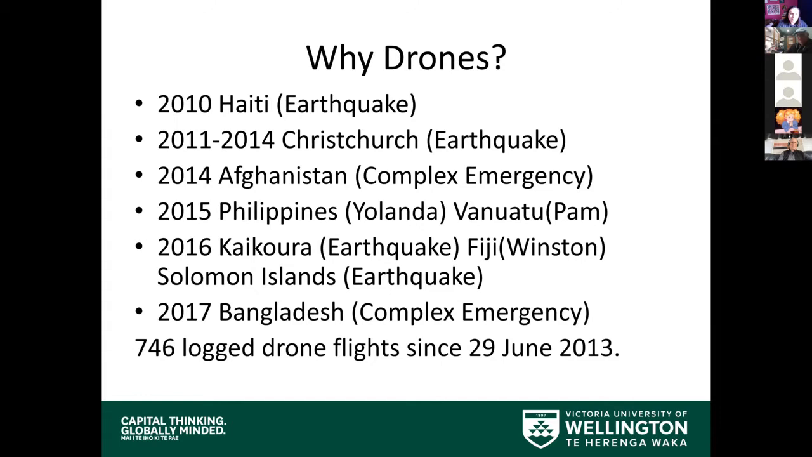So for me, it was straight away going to be a drone vehicle that I was going to use, partly because of this experience, but also because we have a choice between a fixed wing or rotary, basically whether it's a quad or helicopter versus whether it's a plane, the standard drone that we often think about, or you often see, the military type drones.